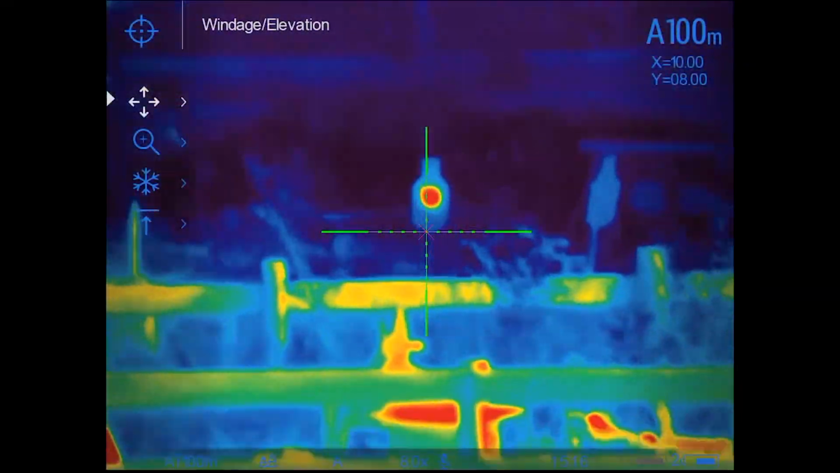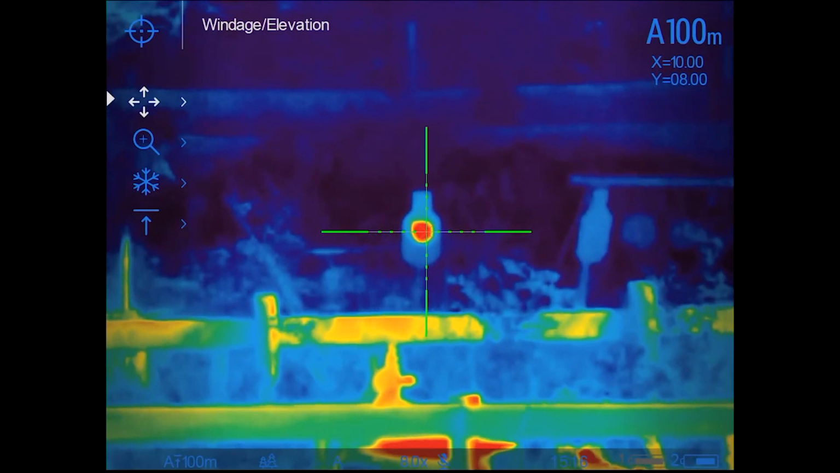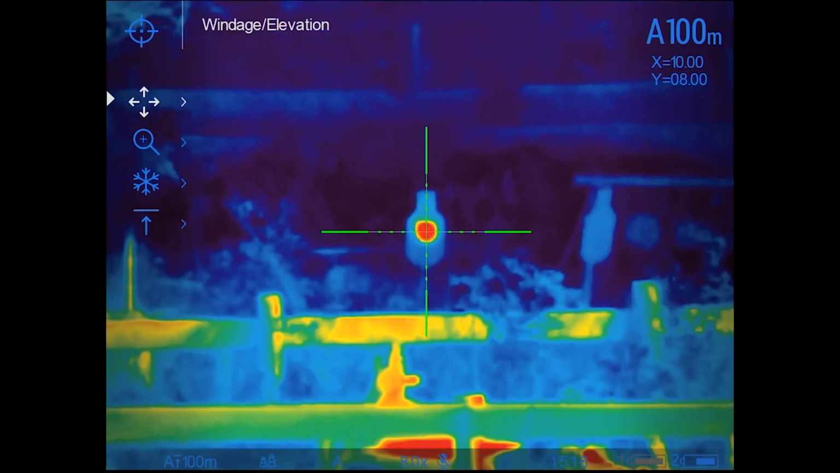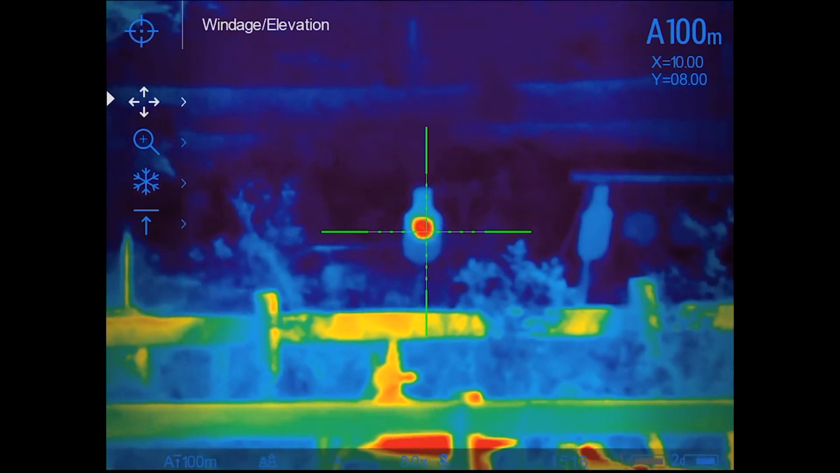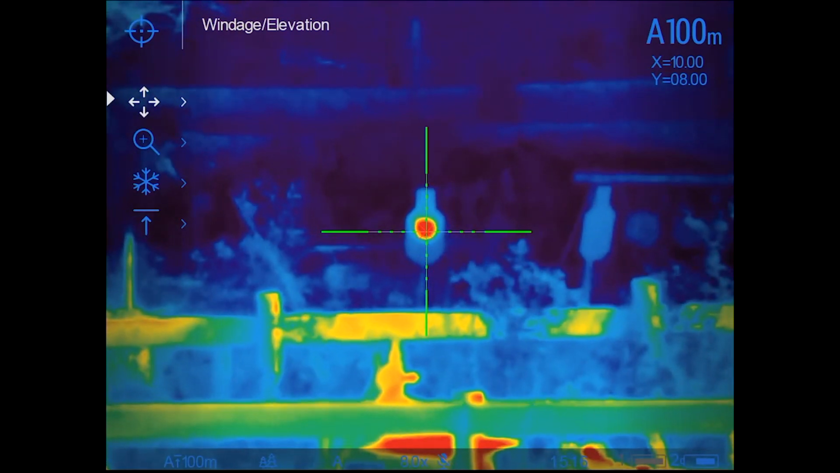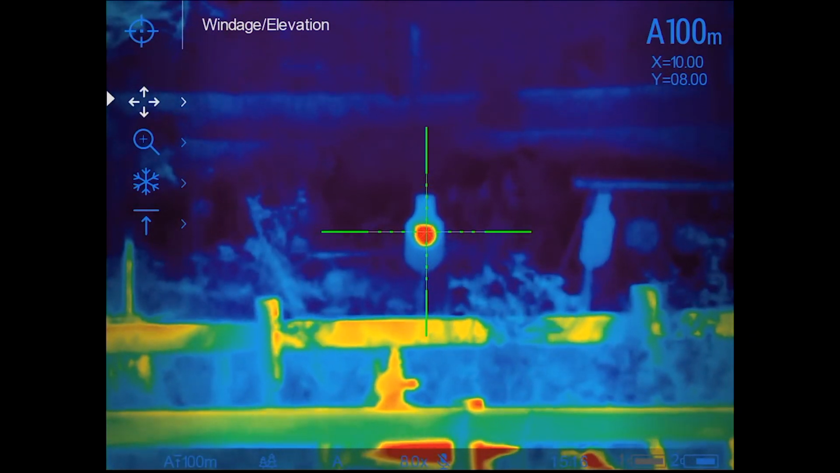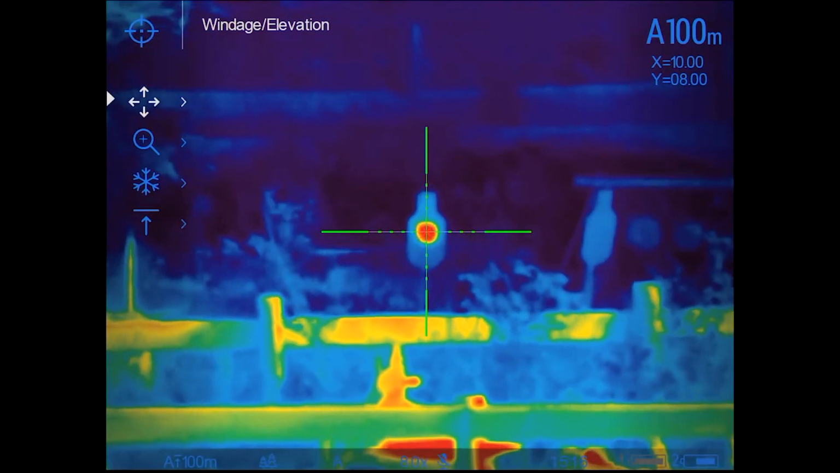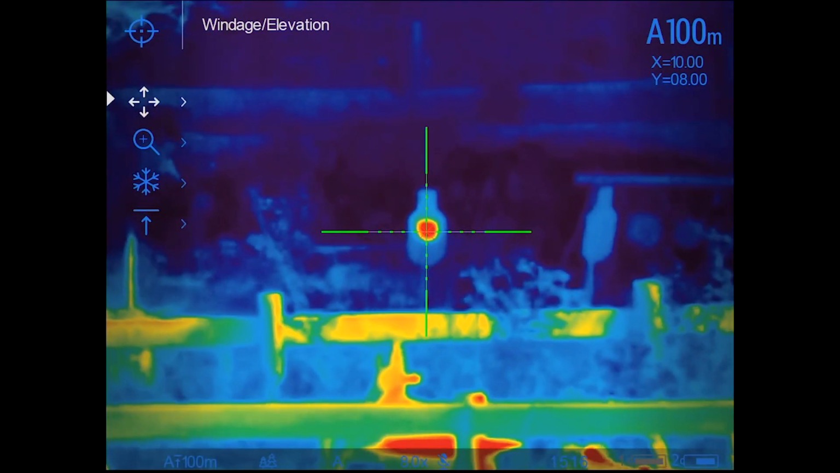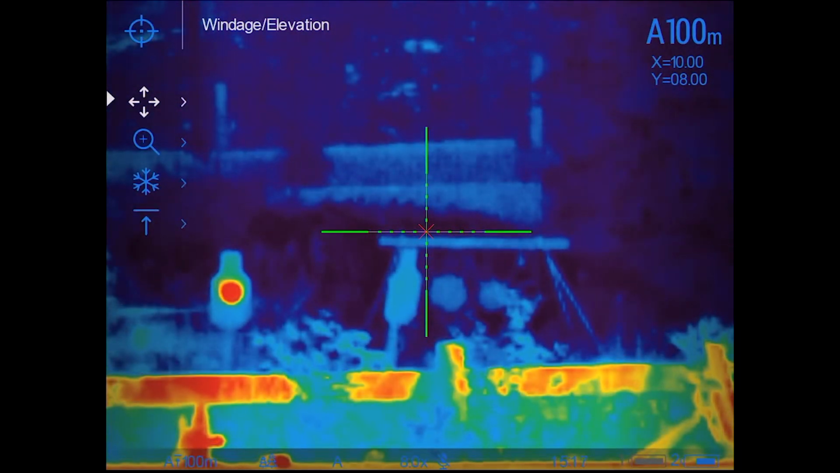Alright, so we got the target all heated up. I'm still working on the 100-yard zero here. So I'm going to take three, I think this is my second volley. So I've done a 3-round volley, made some adjustments for windage and elevation, taken 3 shots here. 1, 2, there you go, and a 3rd shot. The scope has a 1-shot zero, so you could technically do this with 1 shot. I like to do it in 3, just to kind of take a small group.